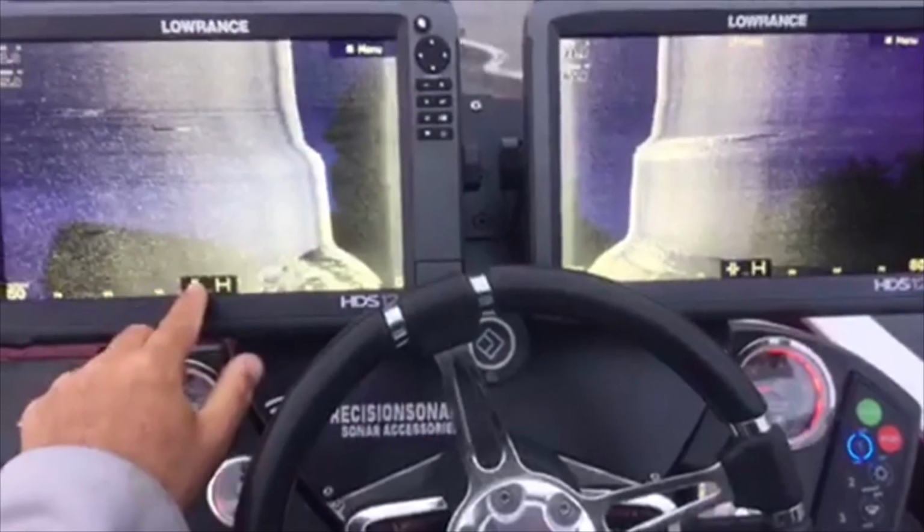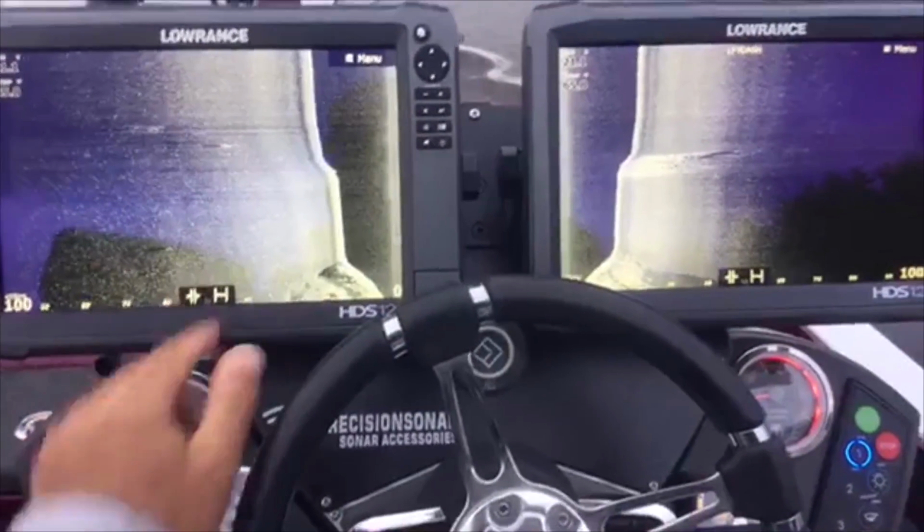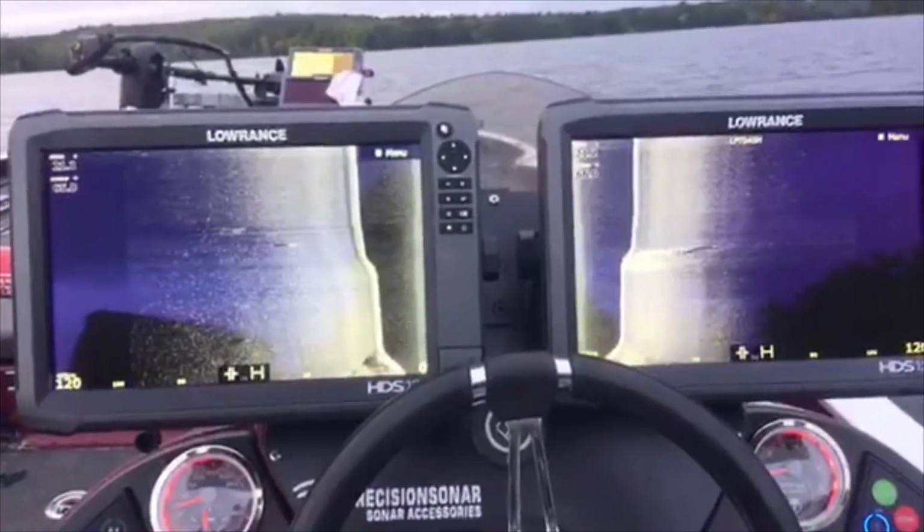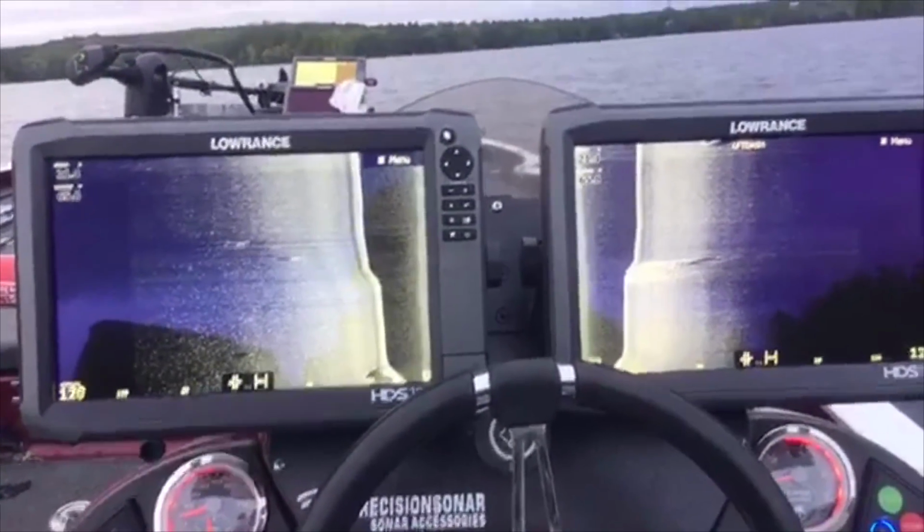Let's zoom this out so we don't miss this boat. Don't miss the boat. So we got it on 120 foot on each side. Oh, there she is, boys. That wasn't too hard to find, was it? Check out that sucker. Is that cool or what?